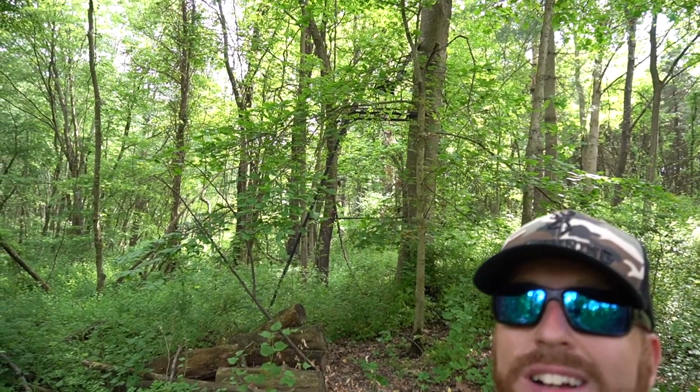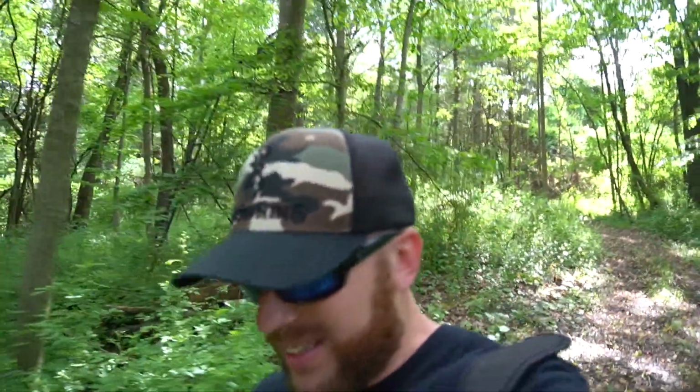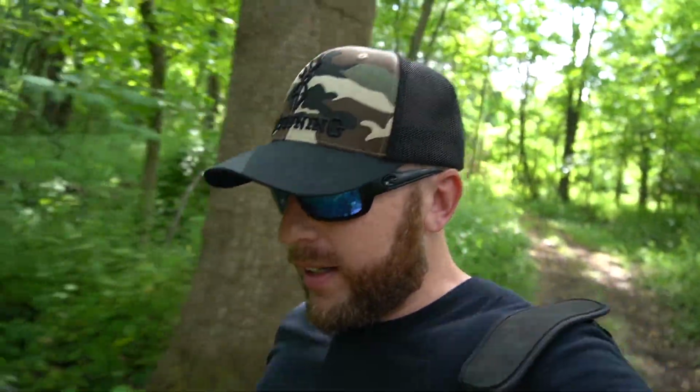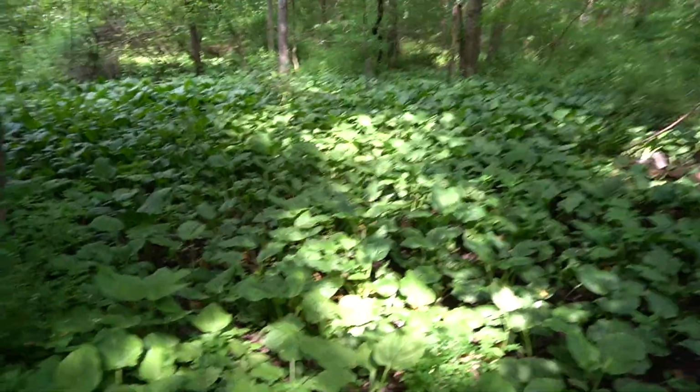Oh, there's a stand. I don't know if you guys can see that. There it is right there. That's the tree stand. So this is my other spot. We got one more stand up on the other side of the property, but that's not important right now. I'm going to show you real quick. Flip you around. This is what I'm dealing with in this spot.